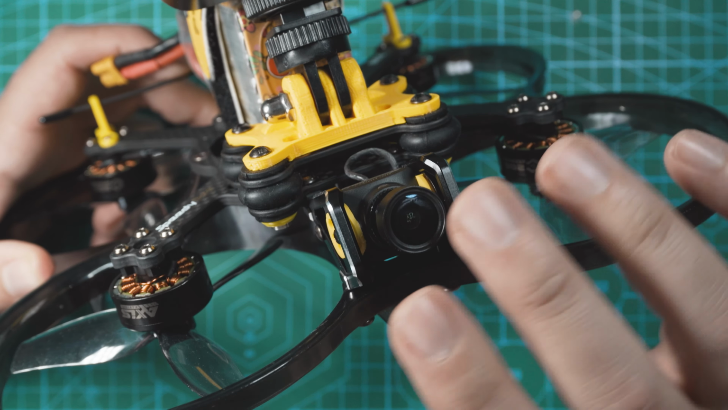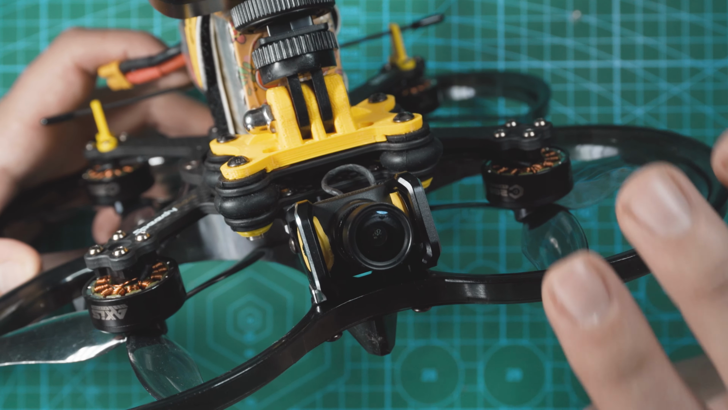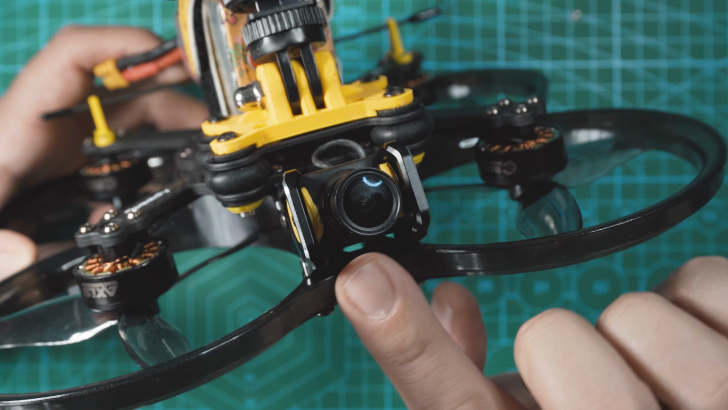So in conclusion, this is the best night vision HD FPV camera that I have tested. Flying at night obviously has its own obstacles as far as the FAA laws and lights that you need on your drone, but this camera makes night operations a lot easier.